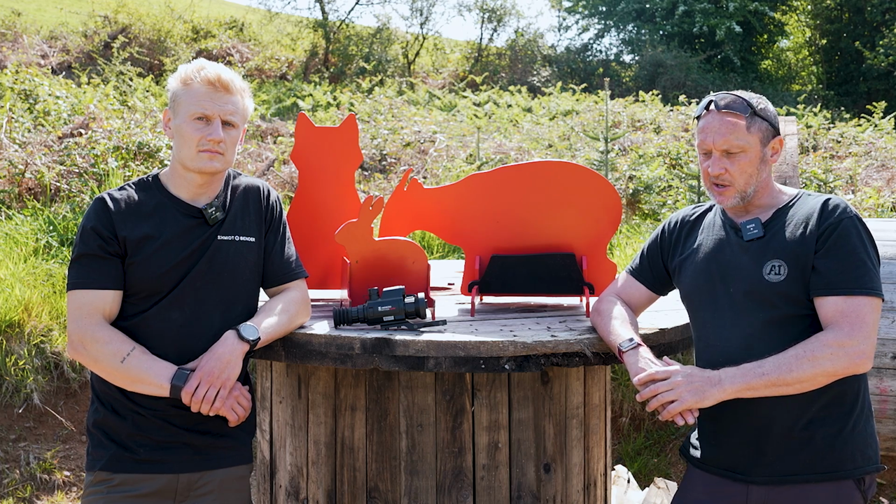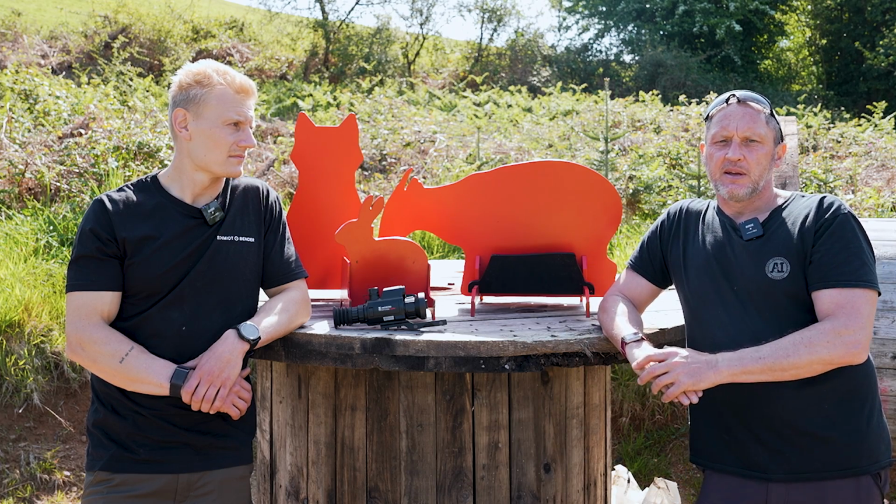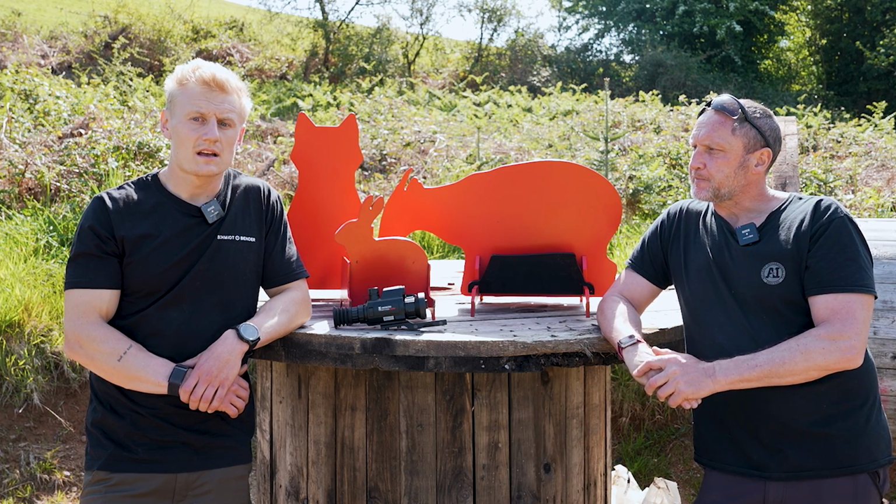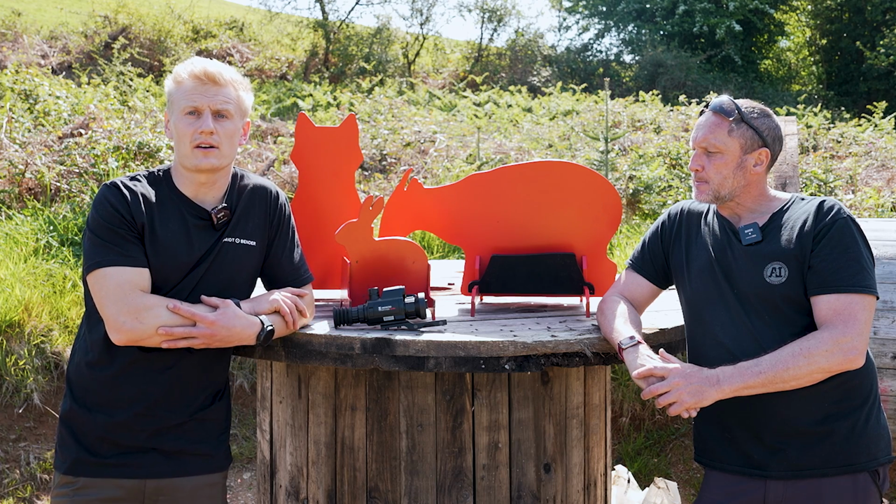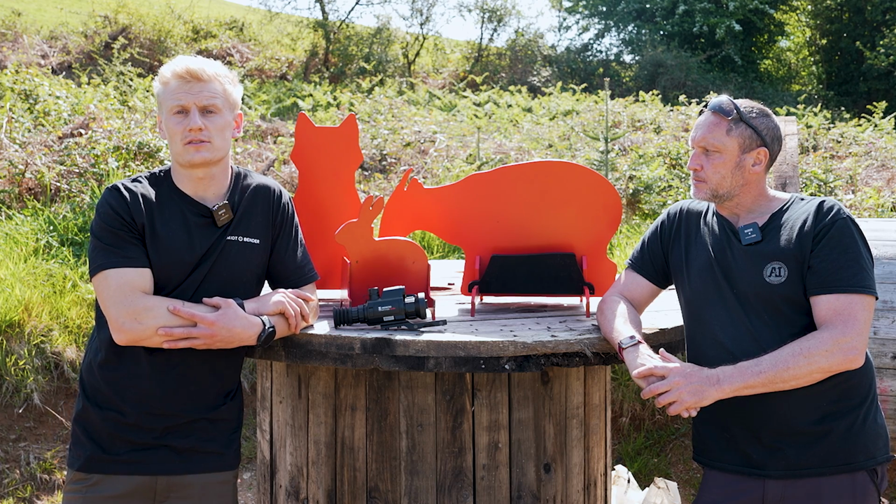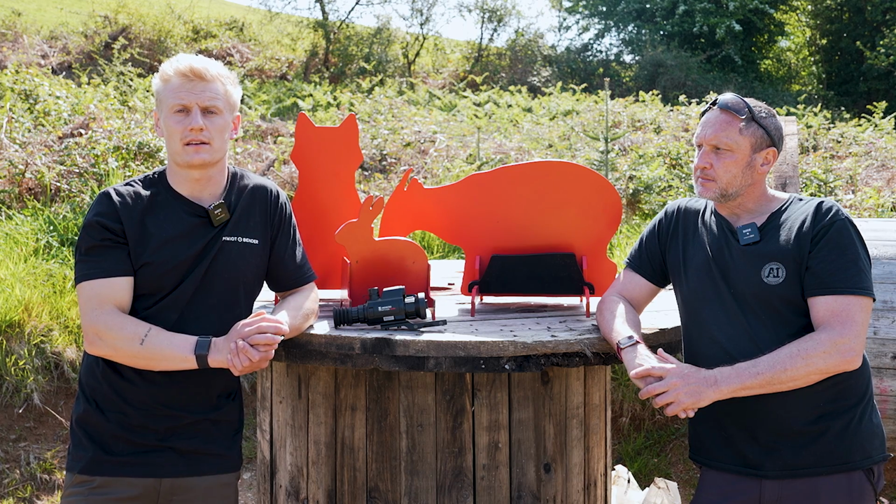But we do have the angle on them. Most steel targets are set at an angle, and these include that. The idea in principle is the bullet impacts on the target, disintegrates and lands below the target. So all steel targets should have an angle like this put on them, and it's what these targets have. So yeah, let's get down to it. We're going to be getting this PQ50L zeroed, and we're going to show you some footage and show you how the Therm-X come up in the Panther.